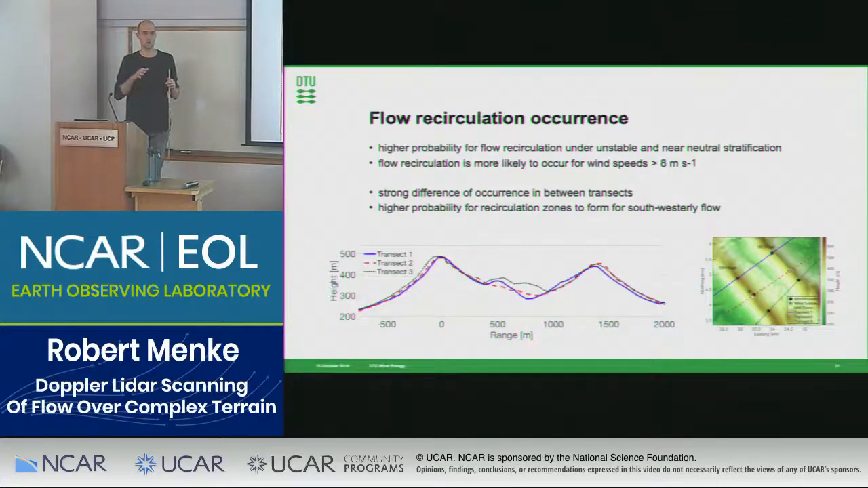Of course, we cannot scan very close to the ridges because there will be backscatter interference of the measurement volumes and the trees or the surface. So we measure only 30 meters away, so we can only detect recirculation zones of a certain size. But the size of recirculation zone we can detect is changing along these transects significantly.